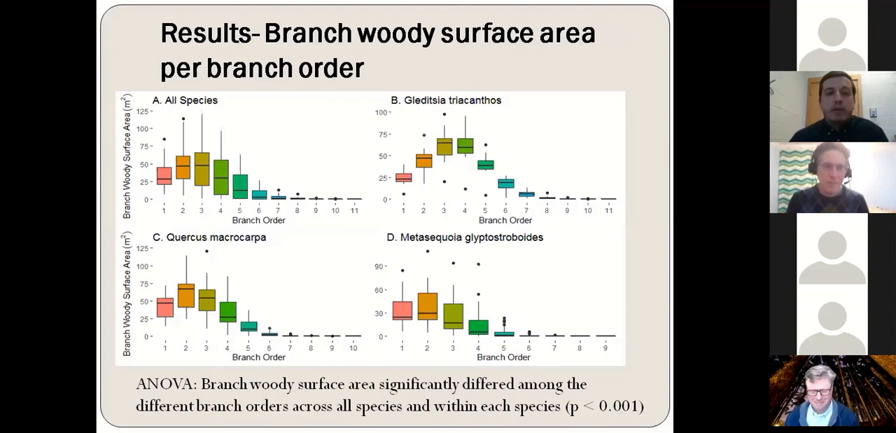So here now we have the branch woody surface area distribution per branch order. We found that the branch woody surface area significantly differed among the different branch orders across all species and within each species. And as you see here, the distribution of the branch woody surface area across the branch orders followed a positively skewed distribution, with most of the branch surface area accumulated in the lower branching orders.